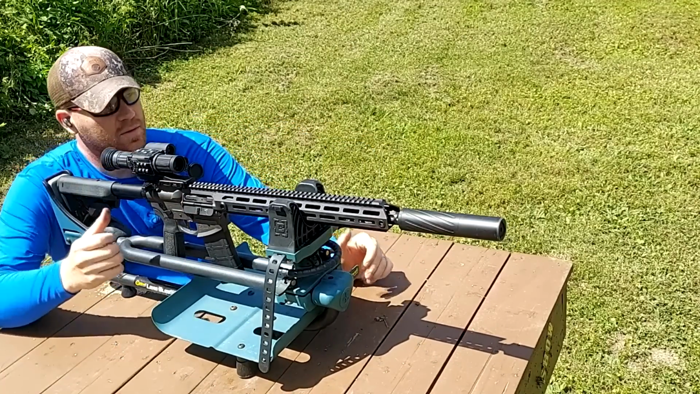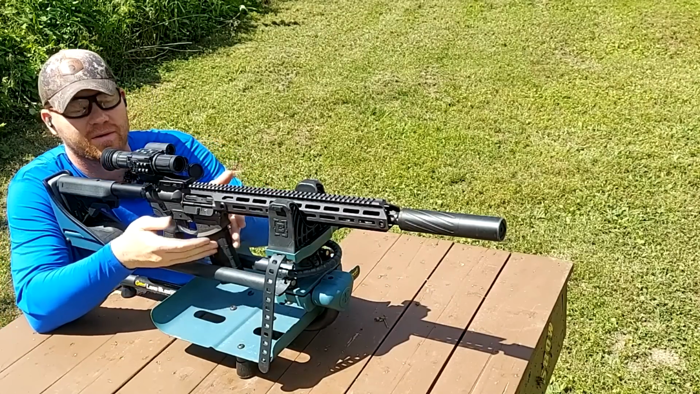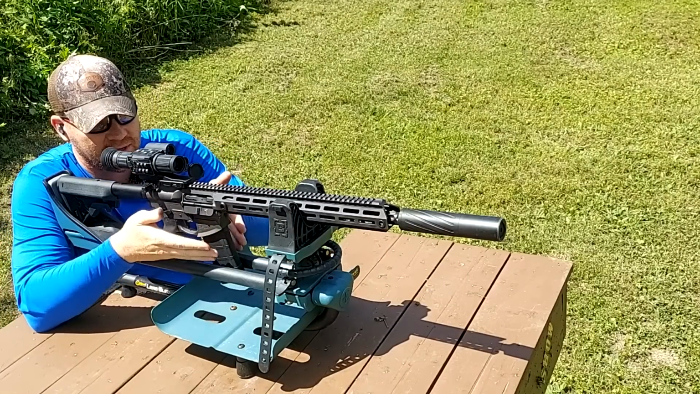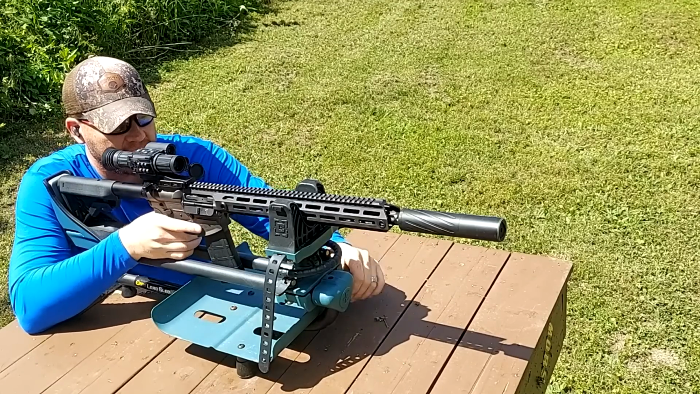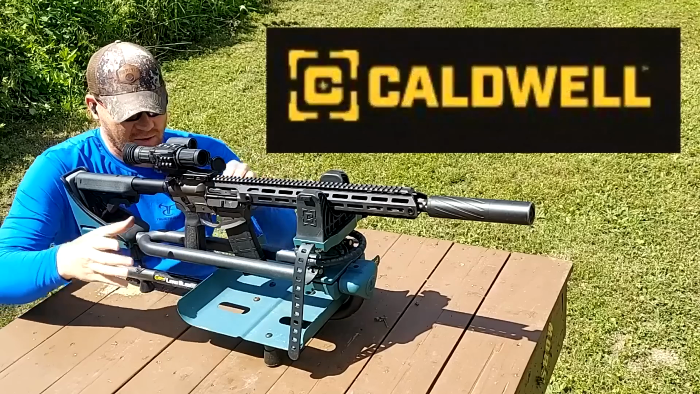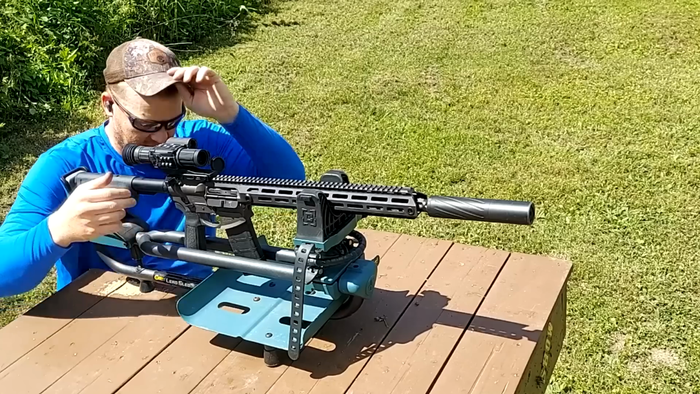One of the reasons I like this rest is for this reason right here. You see my magazine is down through the center. A lot of rests you can't use one of these longer mags, but for this you can. This is my Caldwell DFT2. If you guys watch the show, you've seen this like 1,000 times.